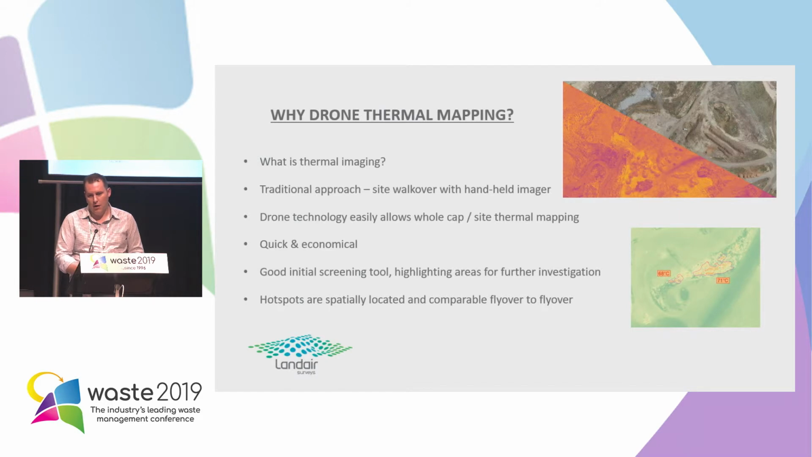There's a lot more in the office side of things, interpretation of the data, but it's quite quick out on site. It's a good initial screening tool at highlighting areas for further investigation, and initial's the key here. It's a good initial tool, and then from that you would probably have close-up imagery. You might take some carbon monoxide levels, which are a really good indicator of fires, and you might put down some temperature probes in that area. But this thermal mapping, broad acre thermal mapping as a start is a good screening tool.